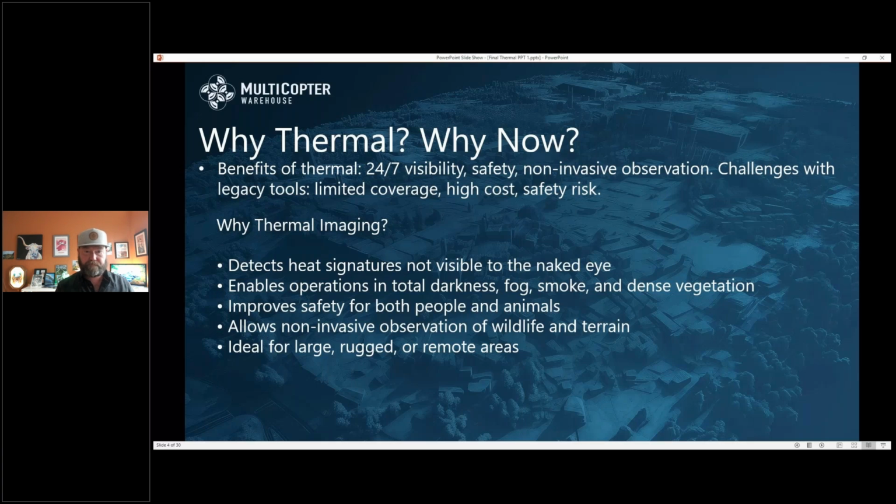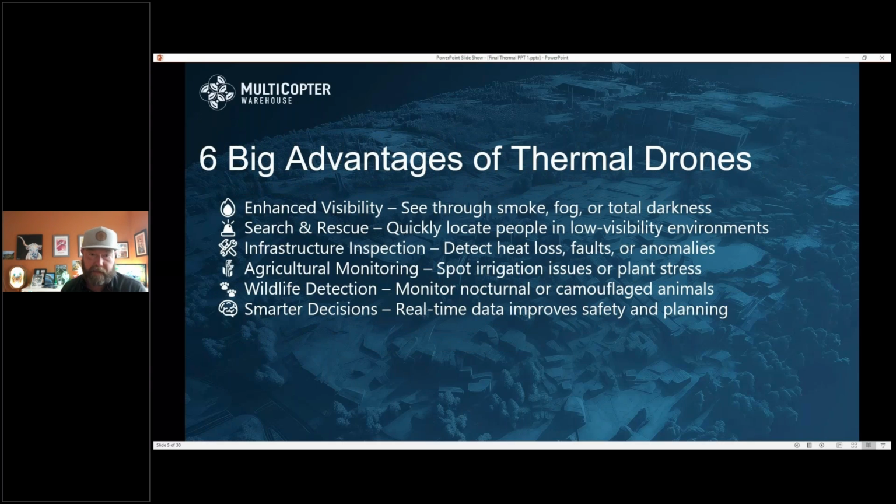So, some of the advanced visibility: smoke, fog, darkness, search and rescue. We're hearing in the news all the time about people getting rescued, or finding criminals is another way. Infrastructure inspection like solar, detecting heat loss, agricultural monitoring, seeing irrigation issues or plant stress, wildlife detection, and allowing you to make better decisions.